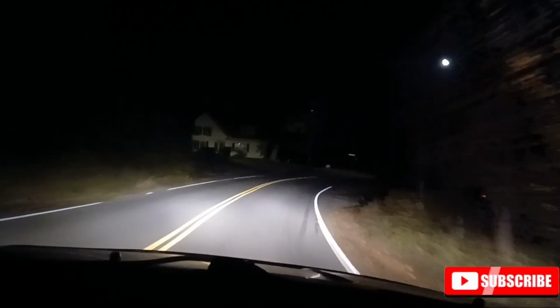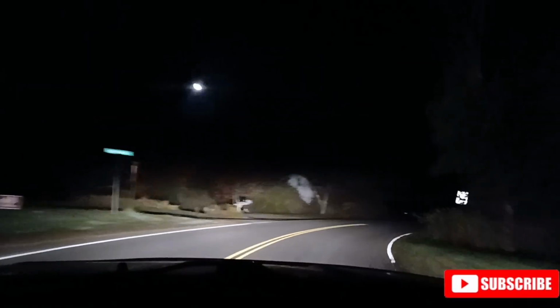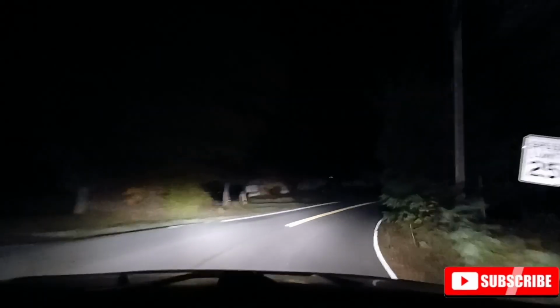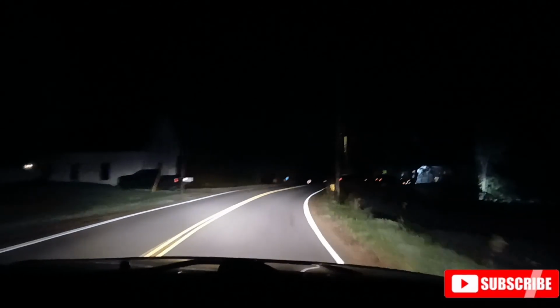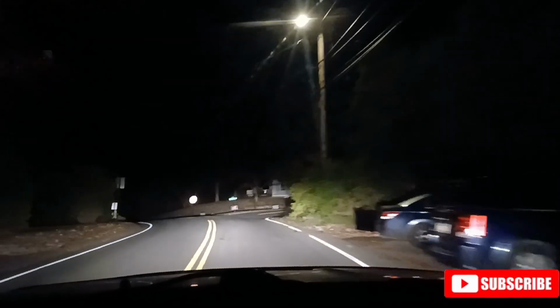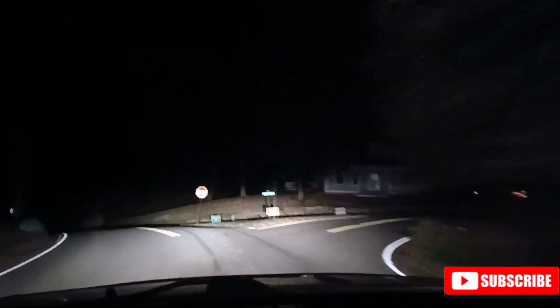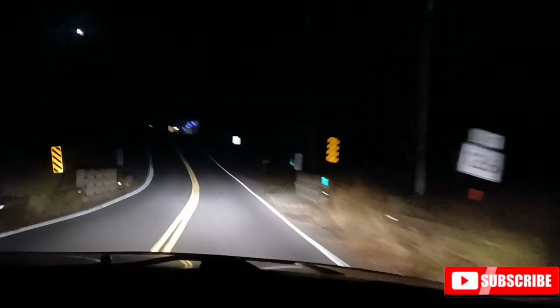In a 1/4 mile, turn left onto Valley Road. This is right now, left, baby. It's in a 1/4 mile. Messed up. I know you did. You're good.